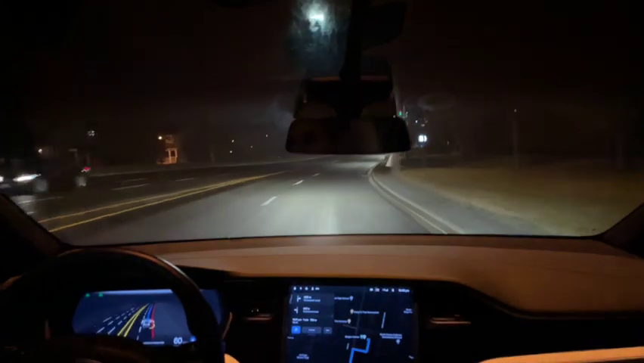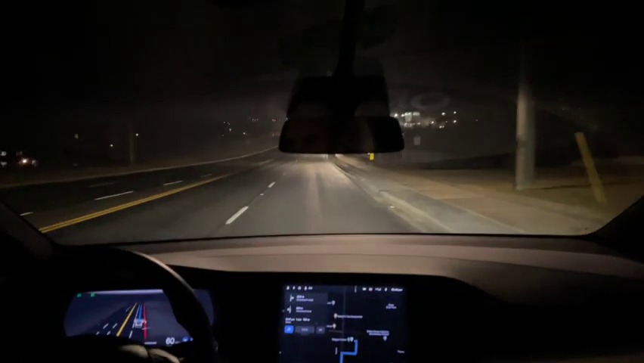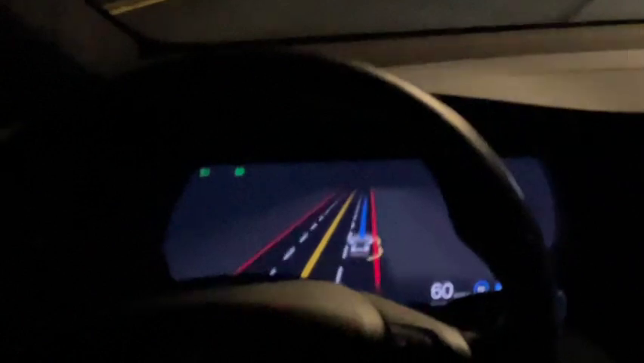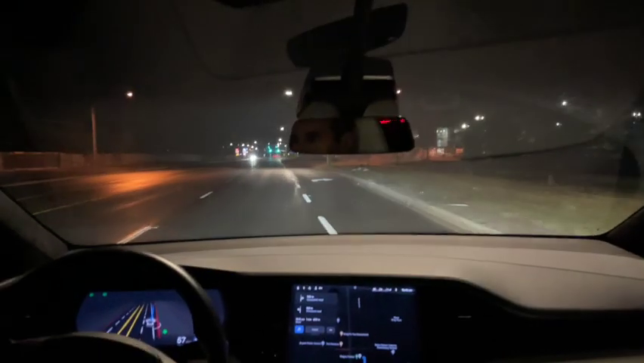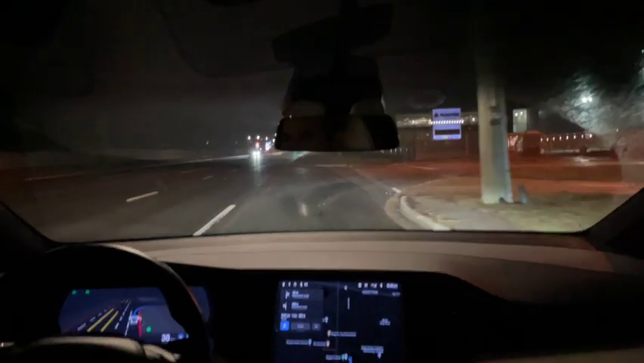All right, so here we are. This is a straightaway, and we're approaching the Magna Center. We're still going 60 kilometers an hour. I would have slowed down by now. Still going 60 kilometers an hour. And look, now turn right.